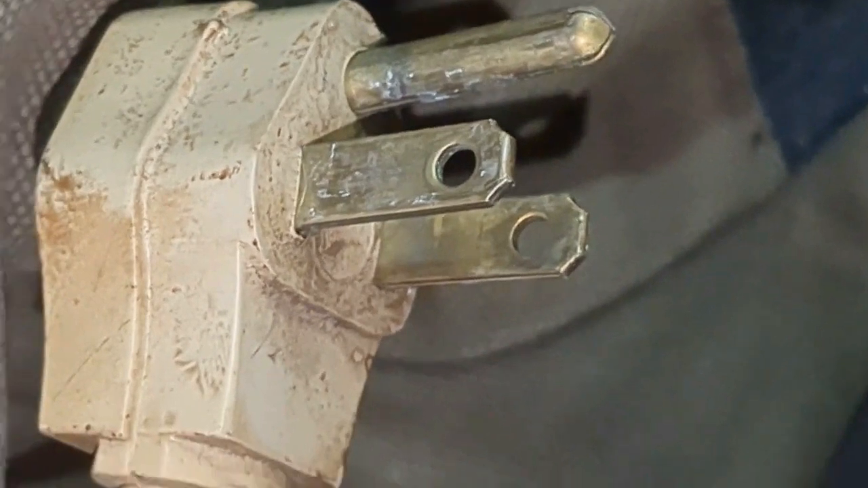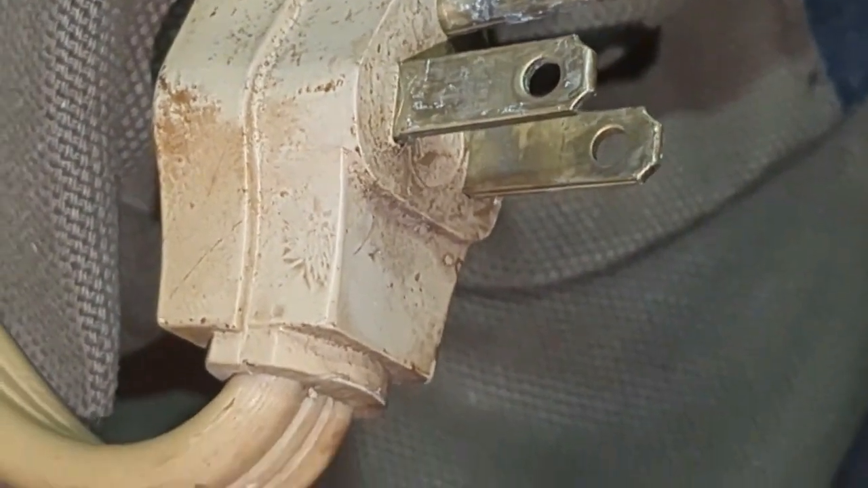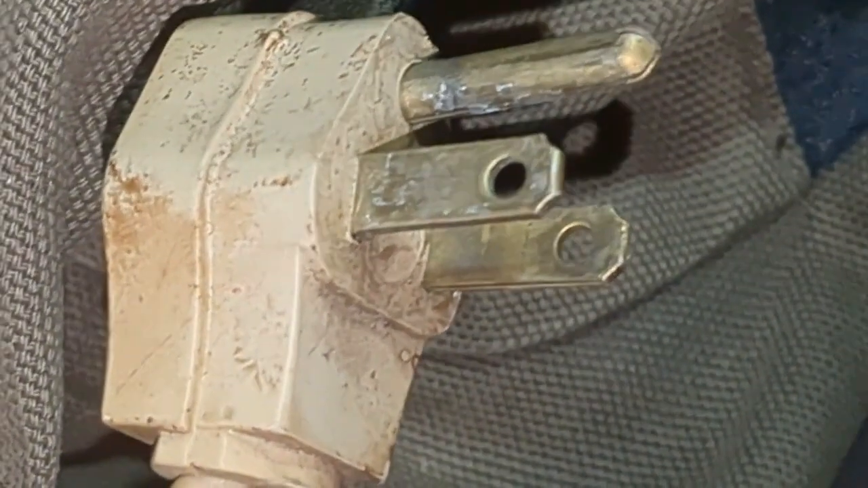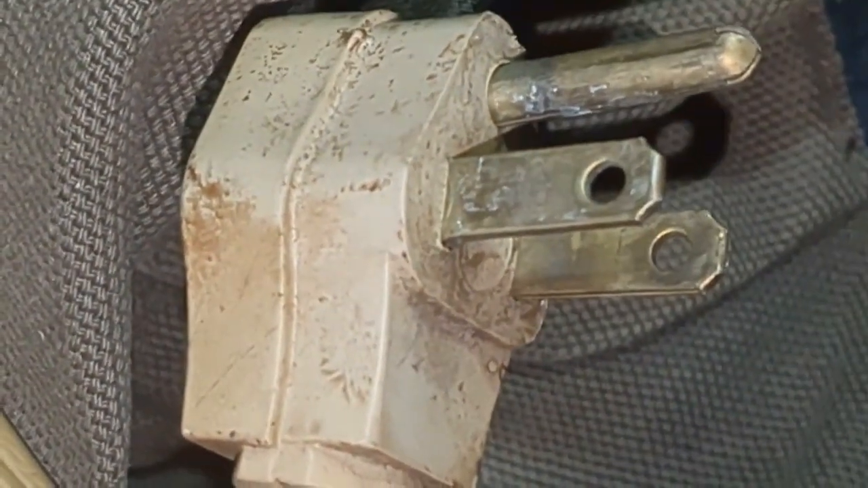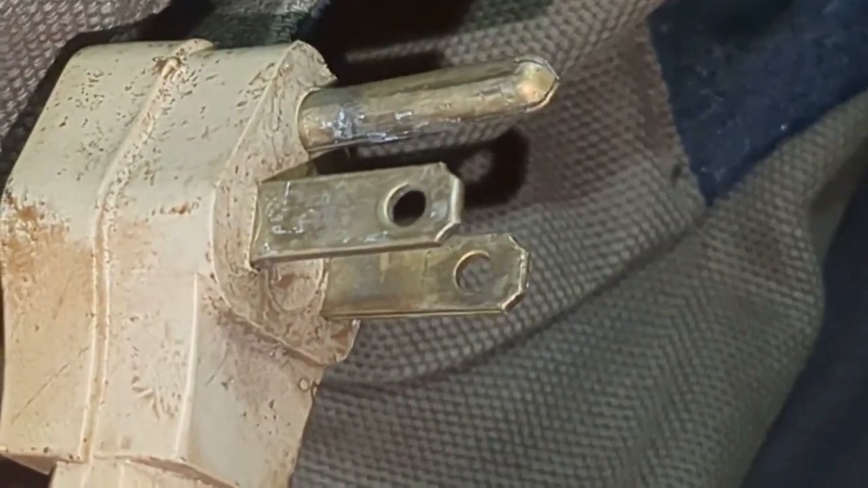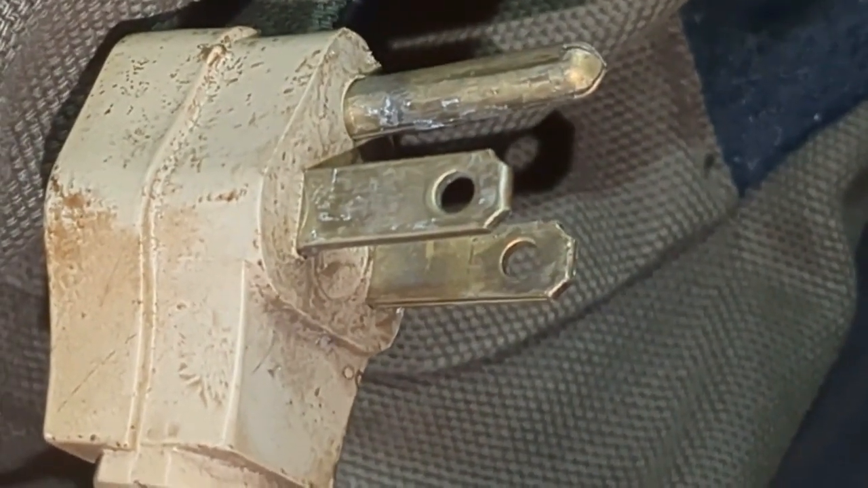So now here we are looking at the end of an old heavy-duty air conditioner extension cord that I used to use for power cords for grow lights.